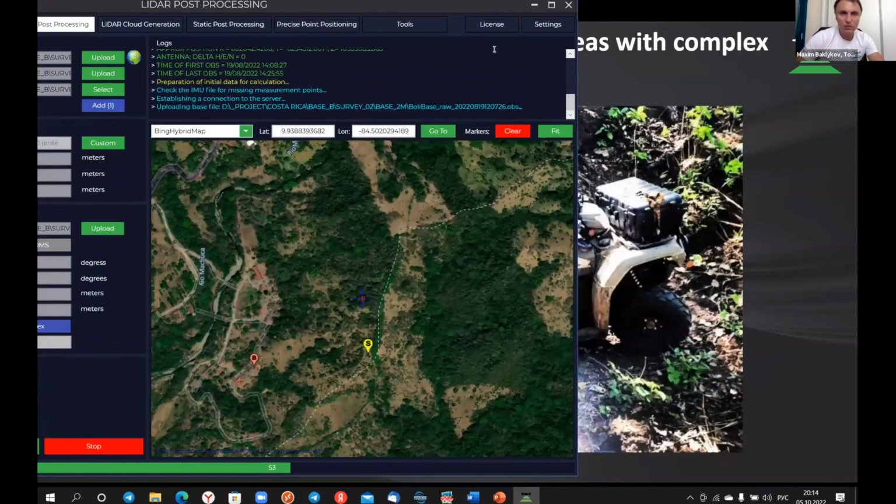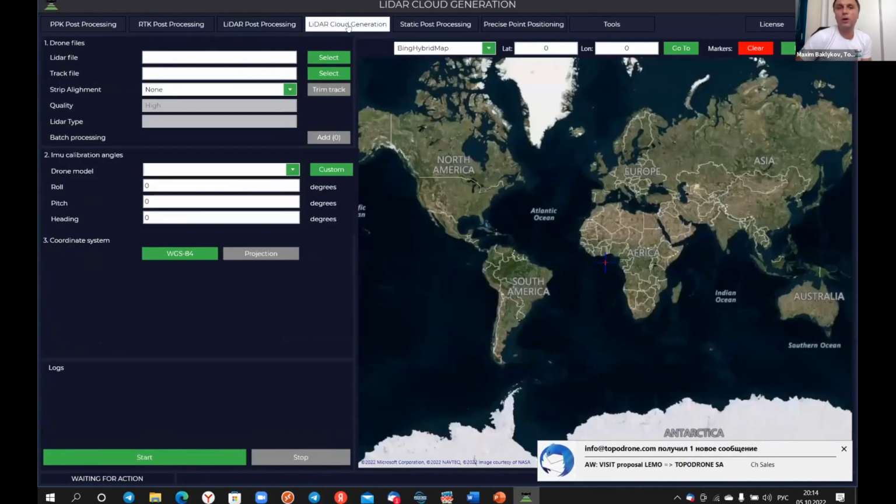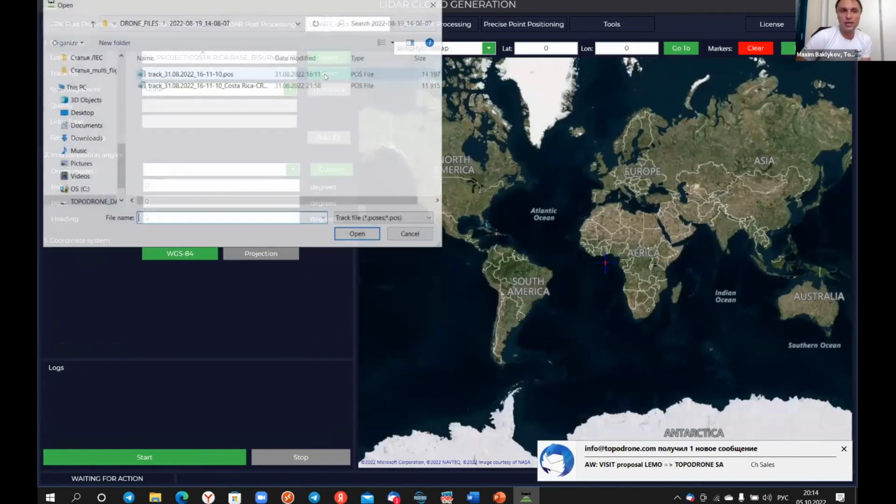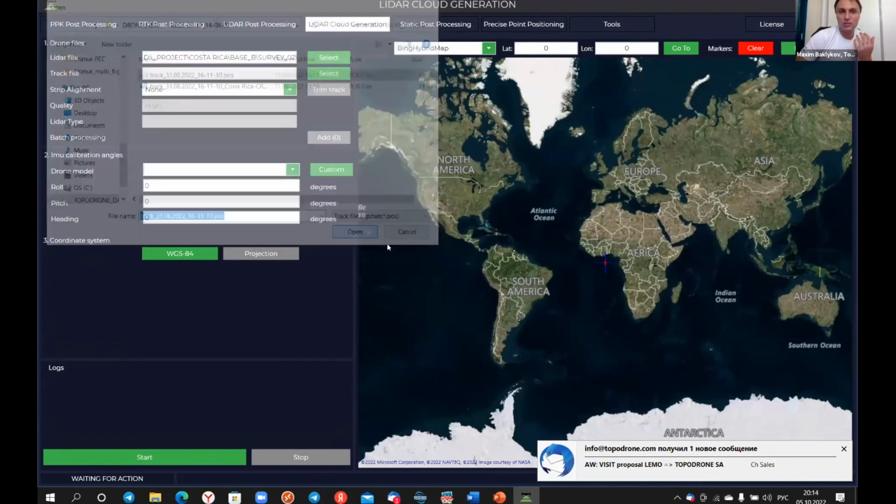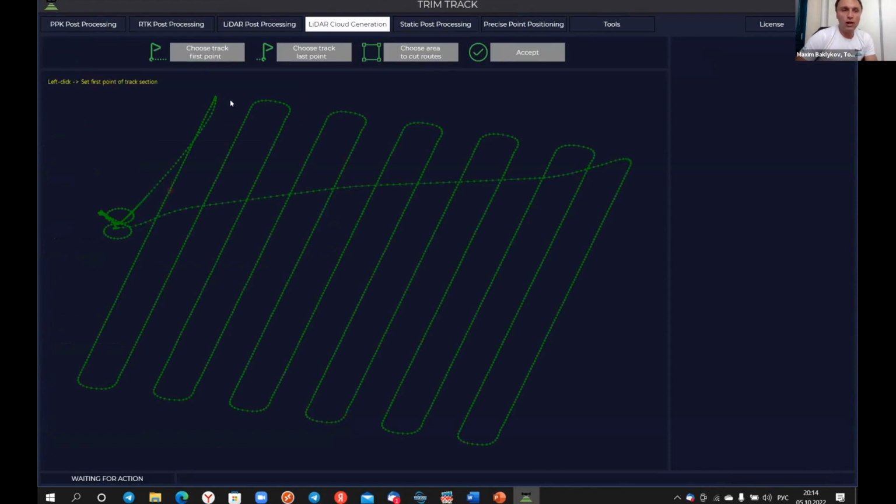And I will run point cloud generation. First of all, we choose the data set. After that, we can choose a trajectory file which was created by our software. After that, it's possible to remove all unnecessary parts of the trajectory which are not necessary to generate.